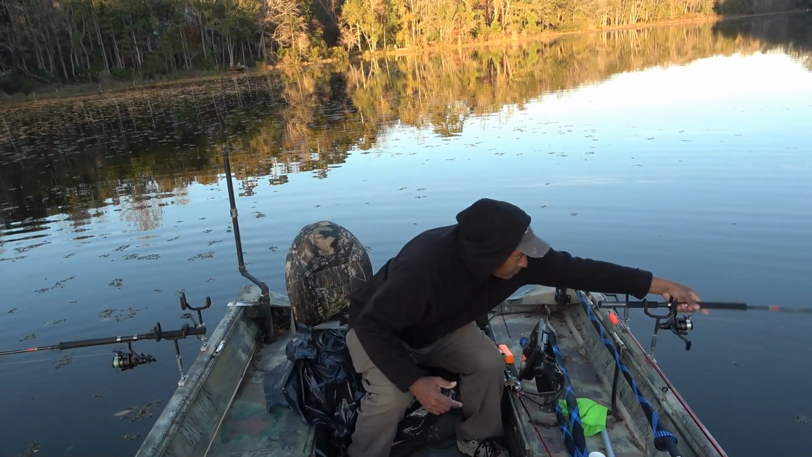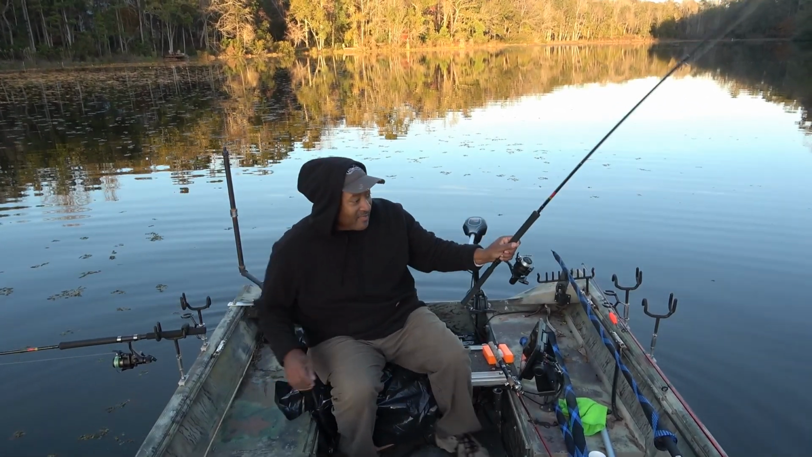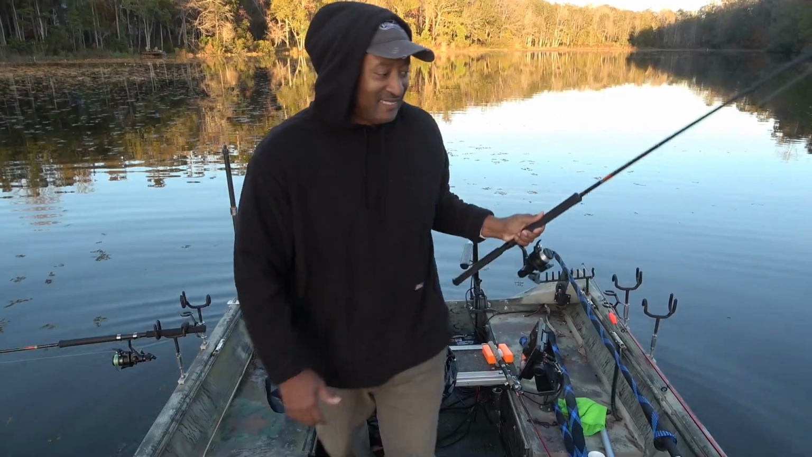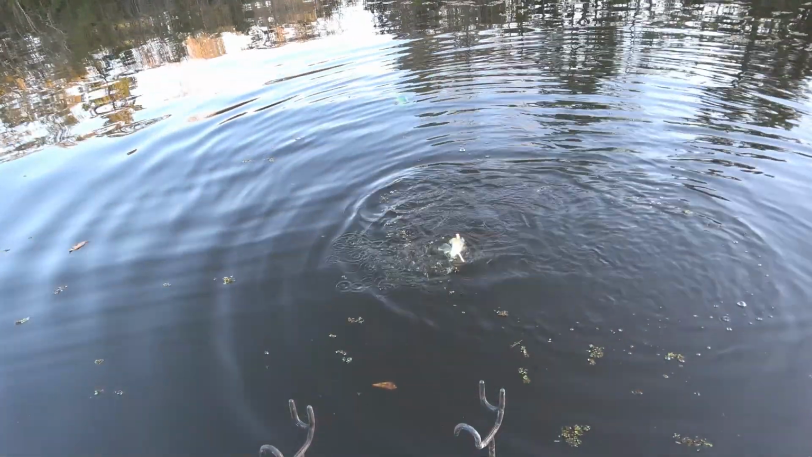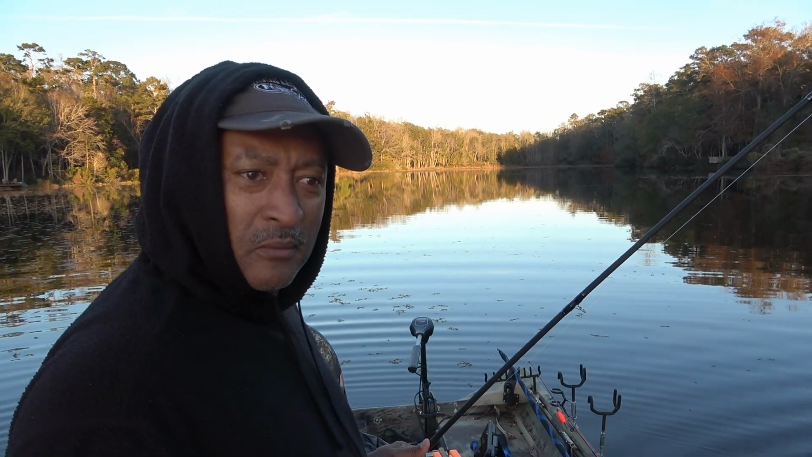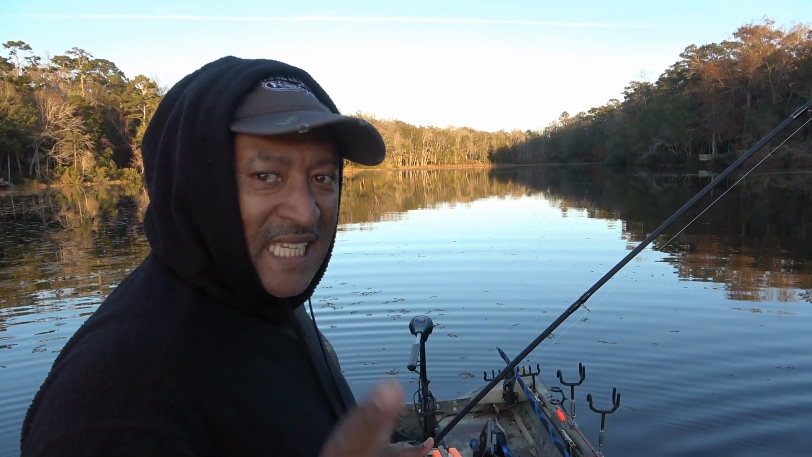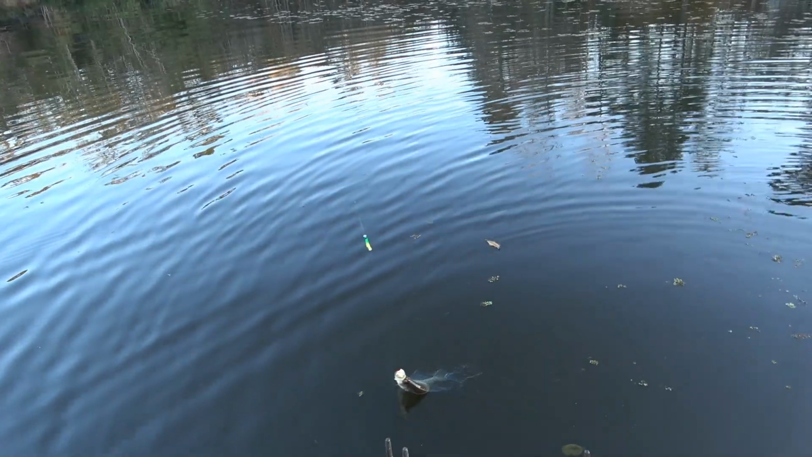Here we go. I didn't miss him that time. Look at this beautiful fish. See that? And once again, these fish are out here in 4 and 5 foot of water in December before Christmas. See if we can get this guy in this boat.